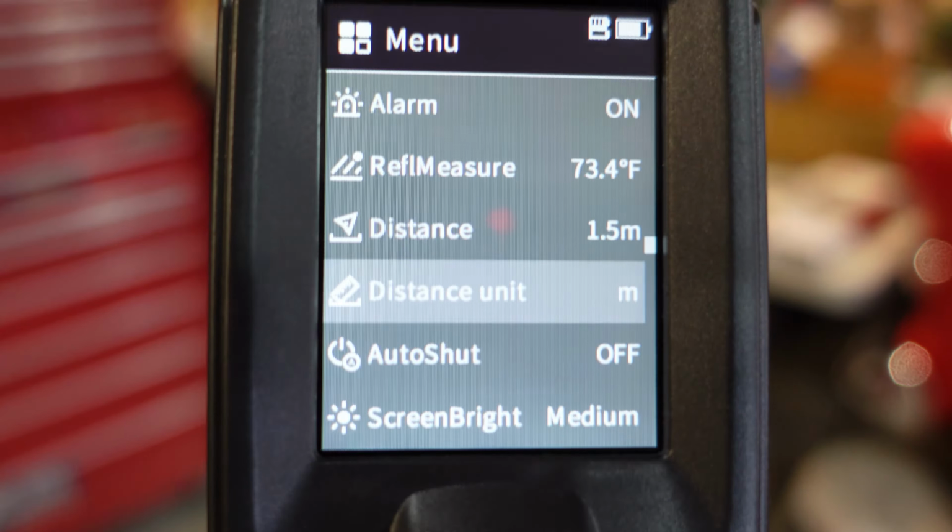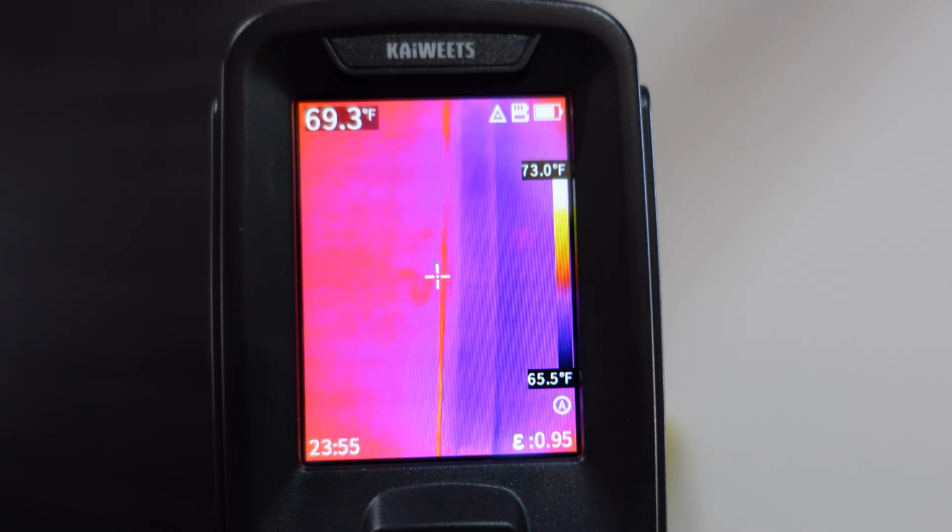Right here we have our laser pointer turned on. So if I point at a surface and pull the trigger, you can see we have a laser pointer there to guide us. I think that is really good to have, especially if you're working in a tight area and you need an exact temperature of something that you're pointing at. I think that's a great way to go and a great feature to have.